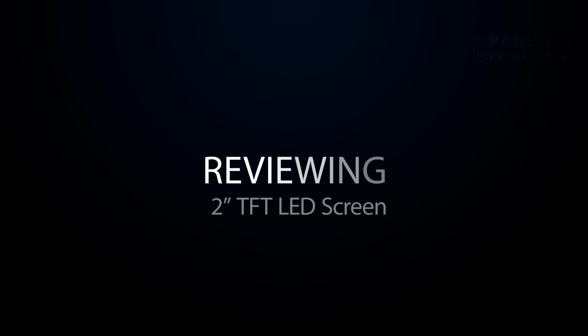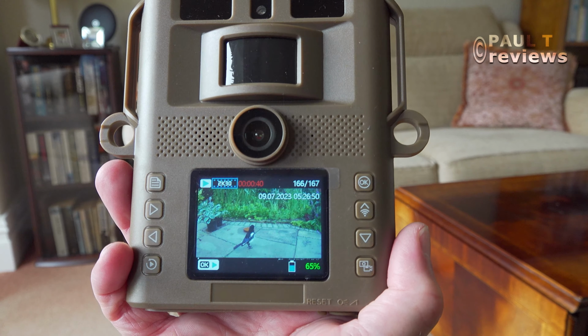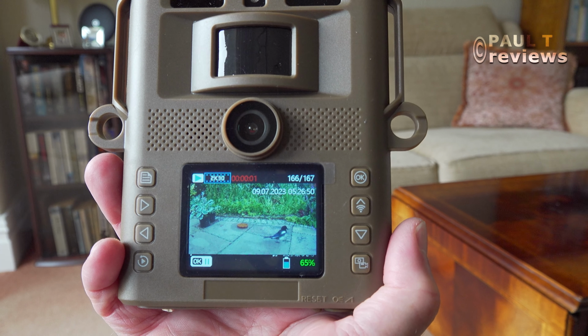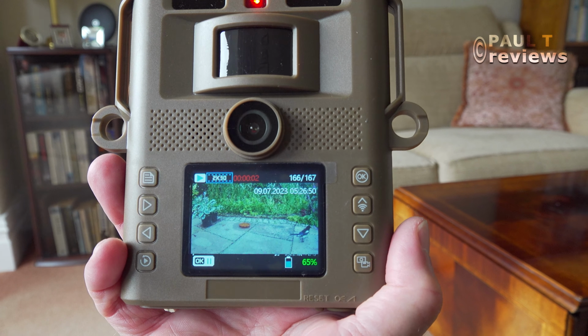Here's reviewing the pictures. If I want to play this video, I can just press OK and it starts. There are some quite good speakers here, and so it plays back the audio really well. We can stop it at any time by pressing OK, and we've stopped it at 21 seconds. If we press the top left, it goes to the end of the video, so you don't have to watch the whole video to get to the end.